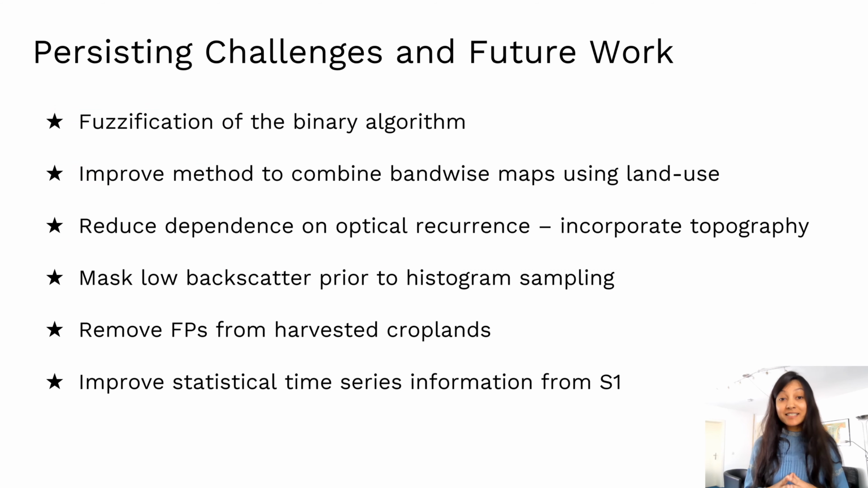Based on our test case in Gambia, we realized that many challenges still persist and there is a need to improve the algorithm through future work. And the first thing we would like to achieve is to fuzzify the entire binary algorithm so that we don't make deterministic decisions based on incomplete information. We would also like to improve the method to combine band-wise maps using land use data, which can help better inform the combination of VV, VH, and ratio bands to get the best possible flood maps.